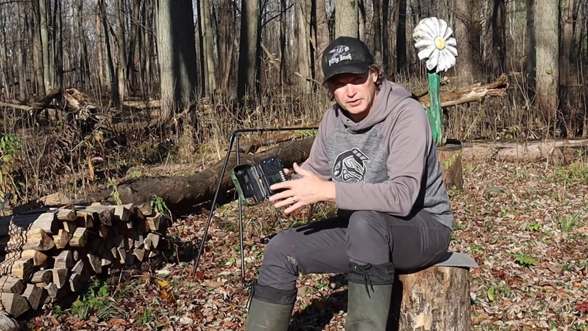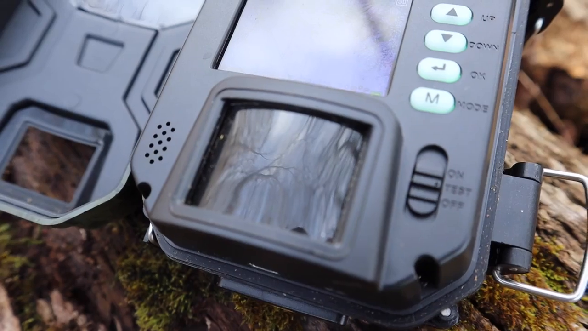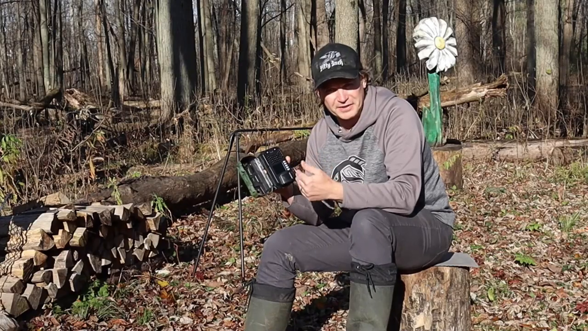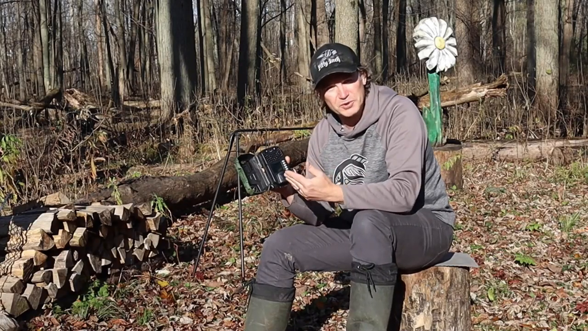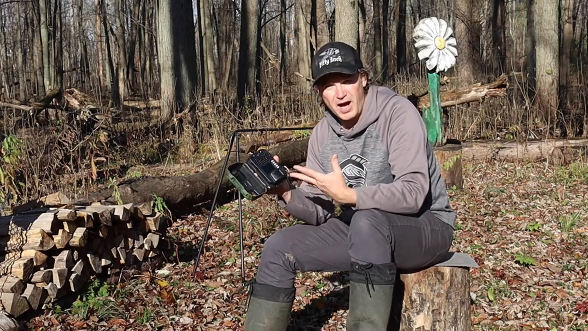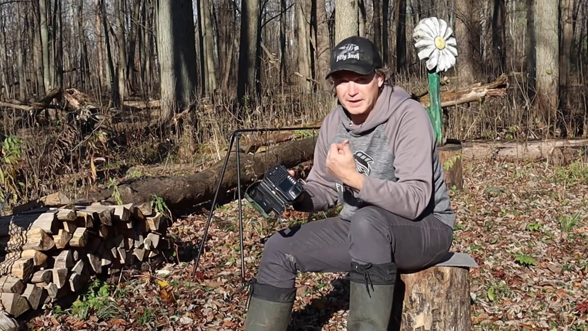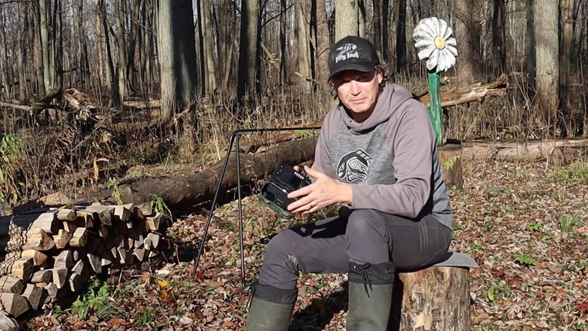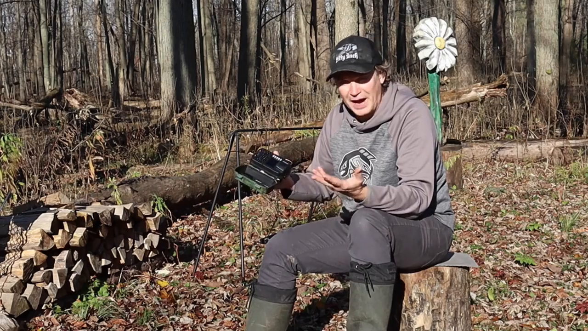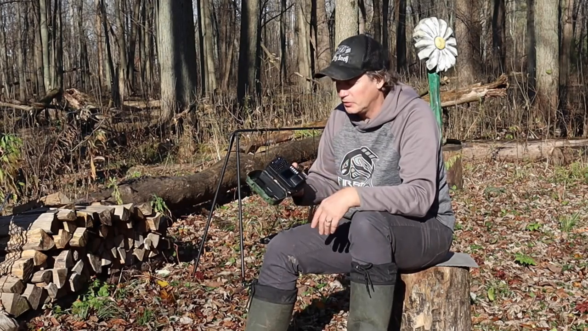And again, you can set up the trigger, whether it's very sensitive or less sensitive. I always set it on medium. I tried setting it on different sensitivities, and if you have it too sensitive, every little leaf blowing by the camera sets it off, and if it's too low, you can miss some things. So medium seems to be the sweet spot for me. I've picked up squirrels, birds, deer, coyotes, raccoons, everything. Medium seems to be the sweet spot that picks up pretty much everything you want.